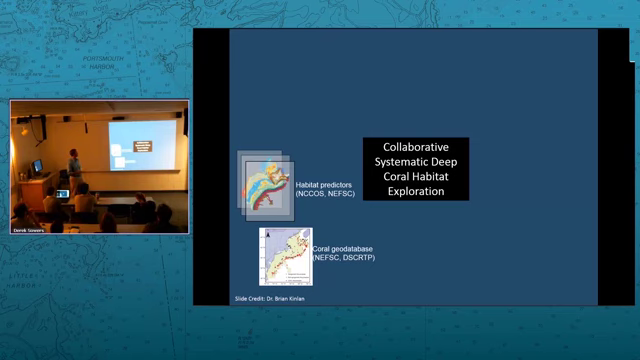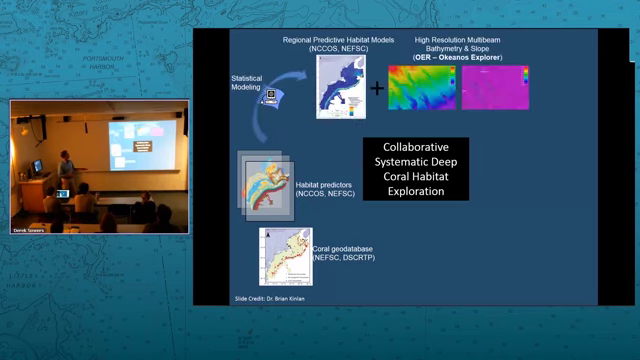So he'll take an understanding of the coral biology, what type of oceanographic conditions they do well in. There's known coral locations from previous ground truthing work, and they'll develop a predictive model of where corals are likely to occur. And then he'll have regional models that say, this is like a high probability place where you would find corals, this is low probability.